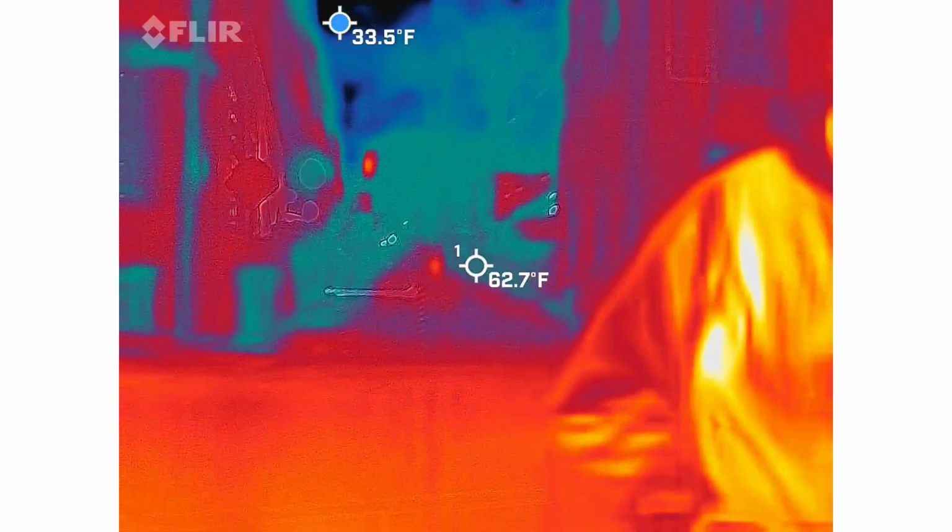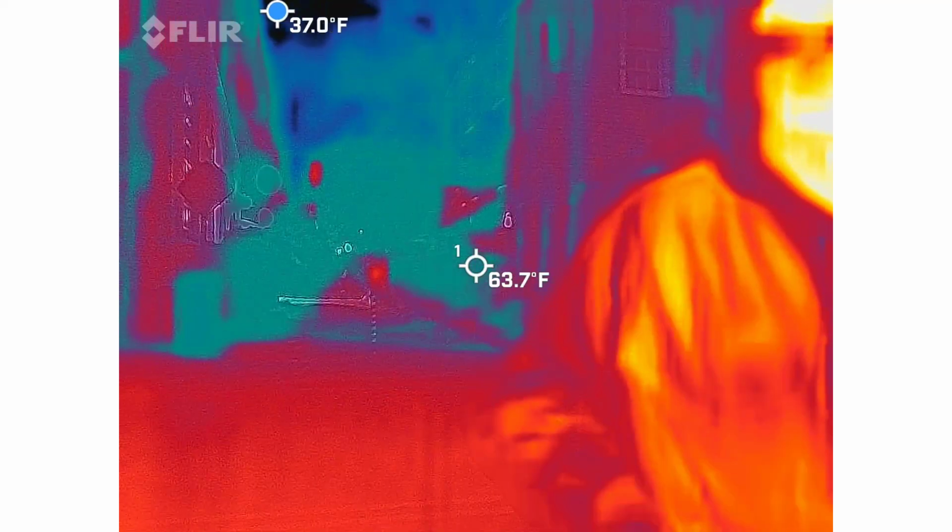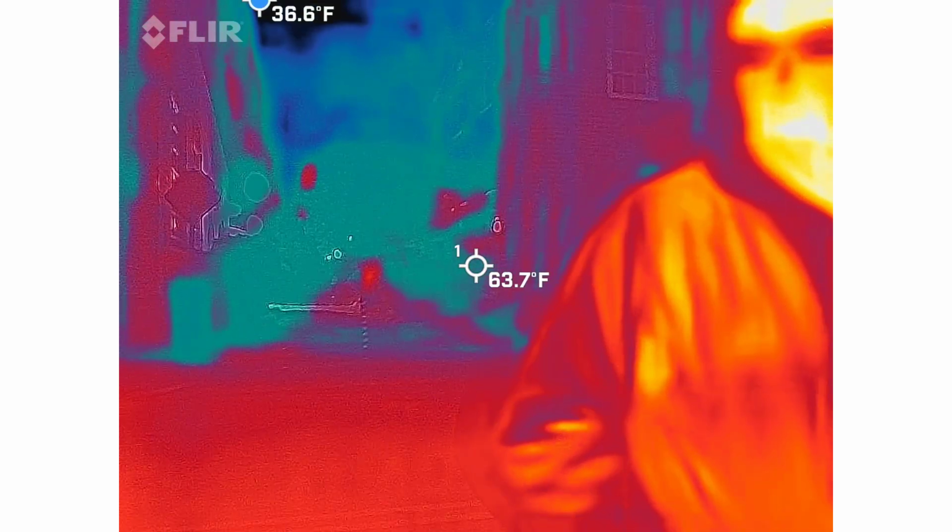I'm going to count this as one of the batteries that I put in there. It was a lower voltage than what I have on the other cameras, just so you know. So it wasn't anything paranormal.